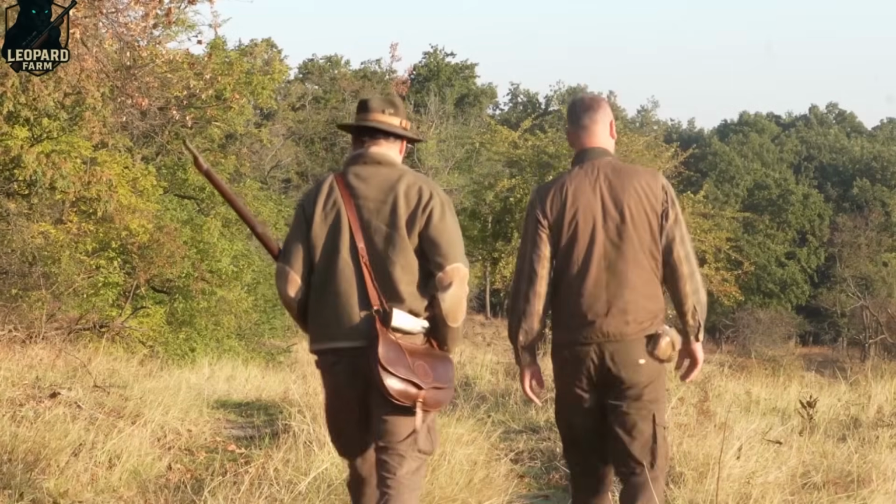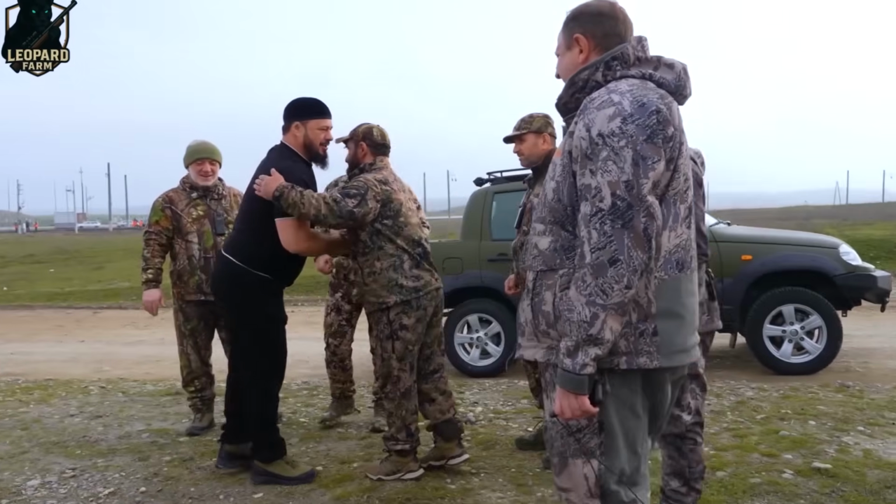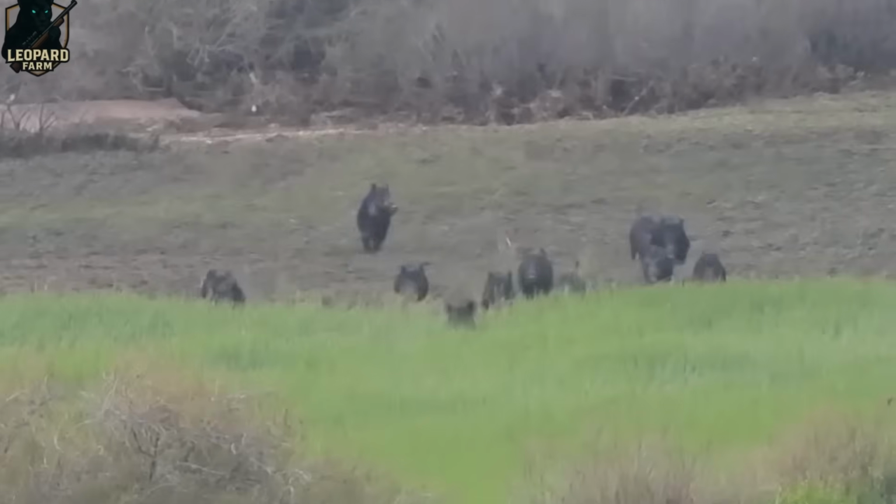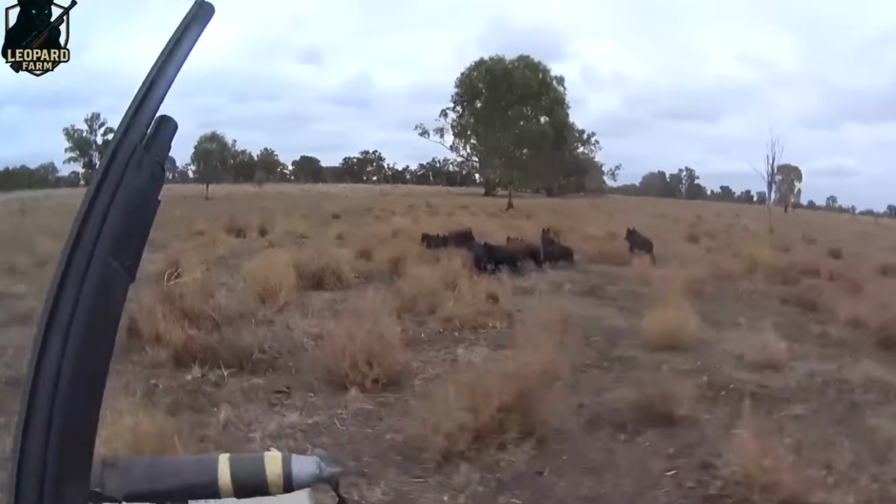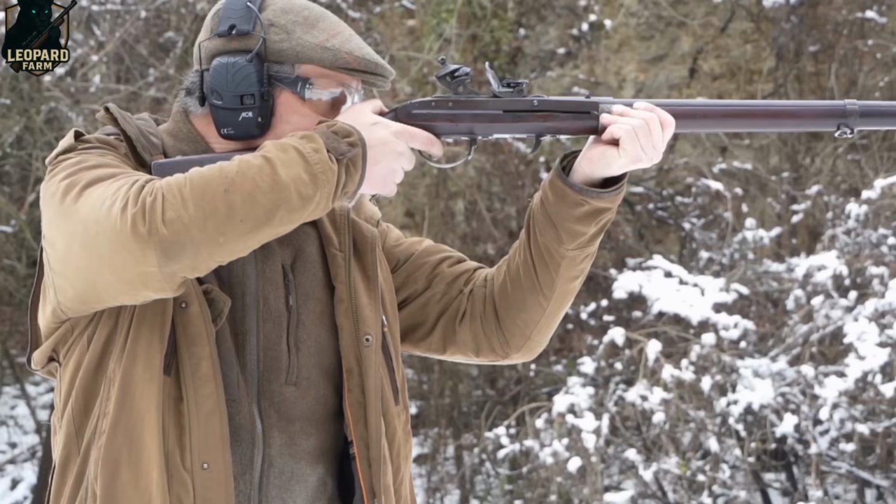Following the map's directions, we made our way to a nearby area where wild boar activity had been reported. The team quickly spread out and took their positions, ready to spring into action. As I stood quietly inside the hunting blind, scanning the surroundings, a wild boar suddenly came charging down the slope. Instinct kicked in. I raised my rifle and fired multiple shots. But the beast was incredibly fast, vanishing into the brush within seconds.